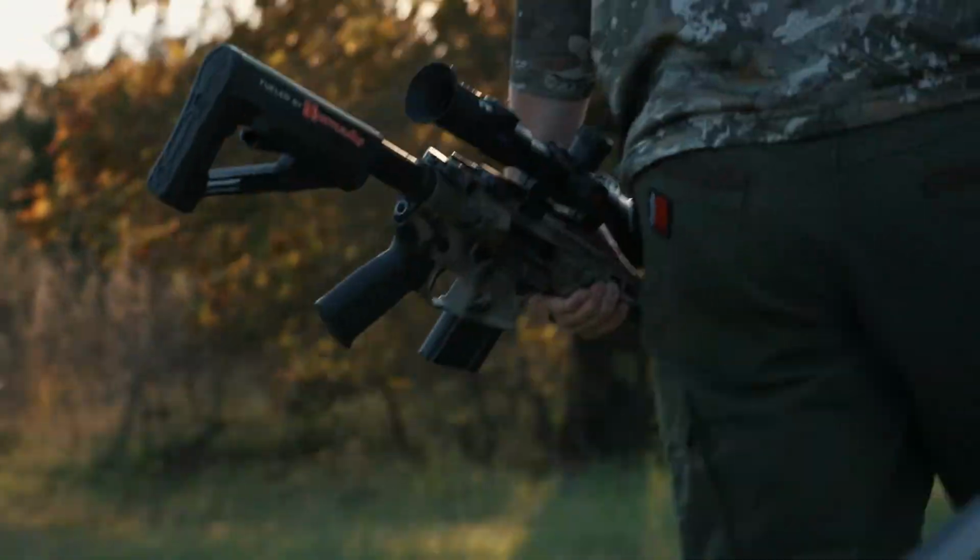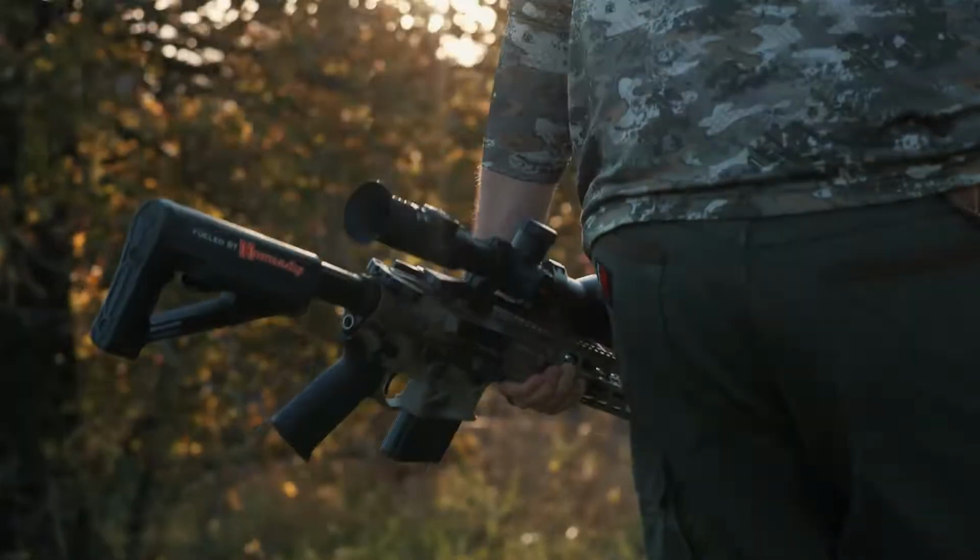We just rolled in here, 405 Outfitters in Oklahoma, and we're gonna go try them. I got the thermal, so let's do it.